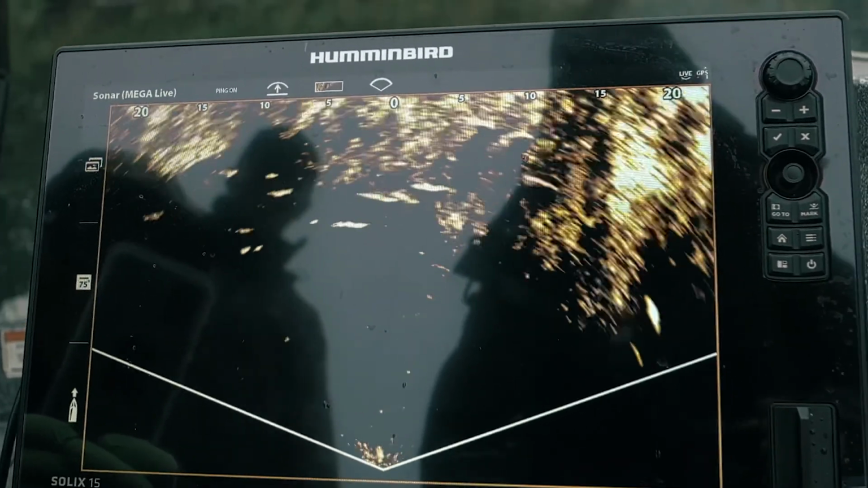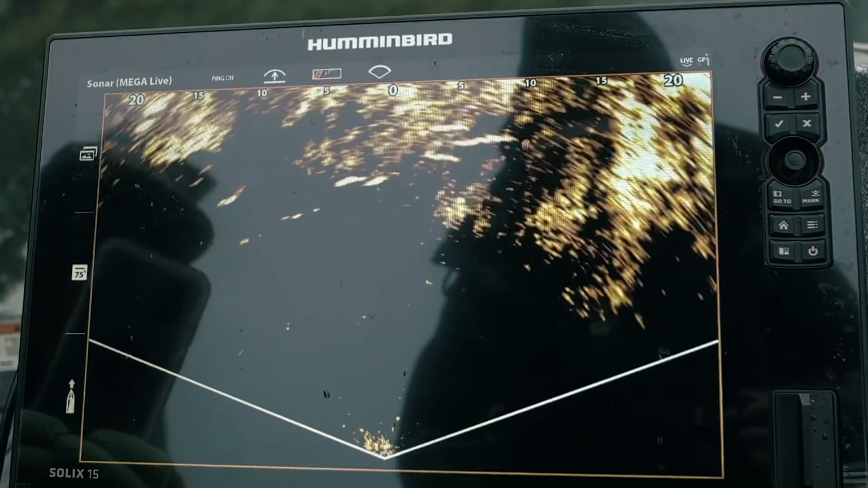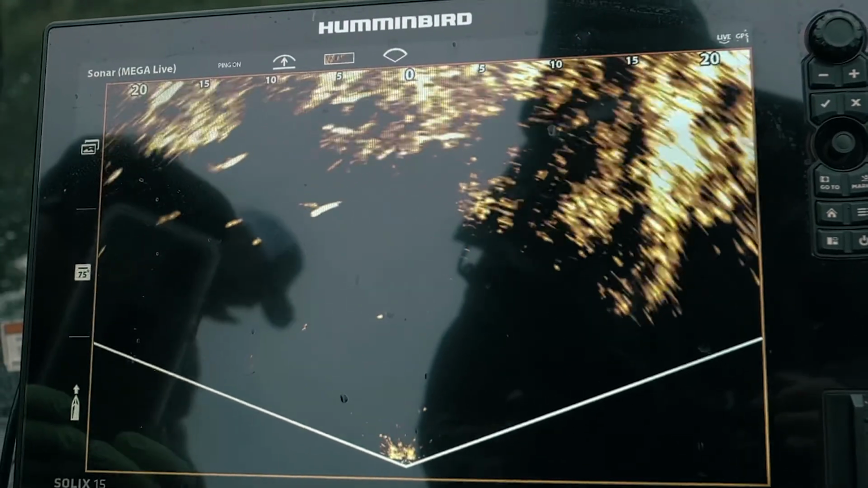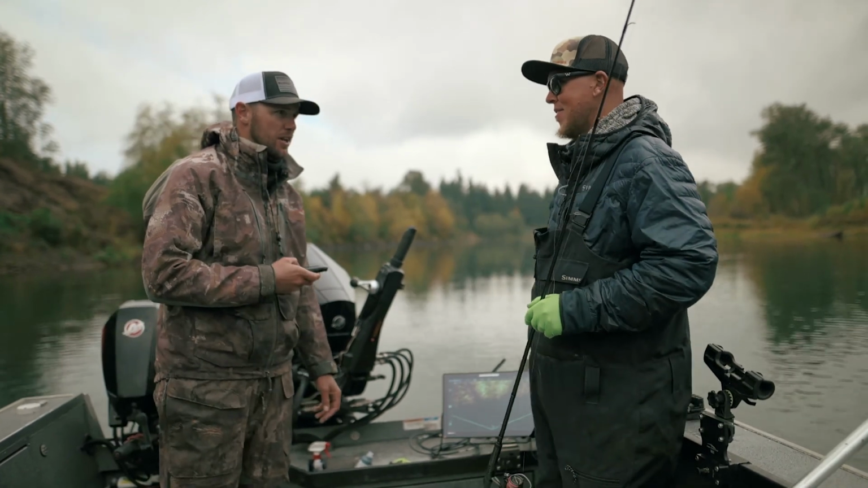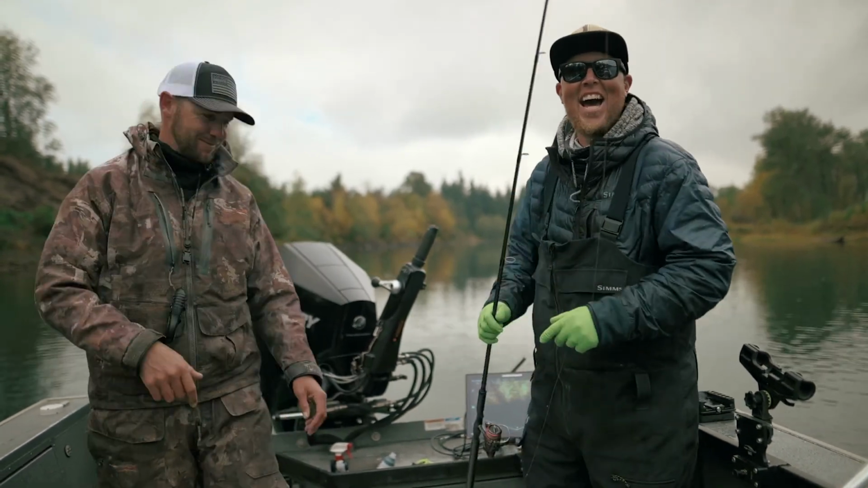Look at that. I mean, this thing is next level. Just being able to see them in real time and know what they're doing, know where they're sitting, and know how they're acting. Let's be honest, it's cheating. It is kind of cheating. I love it.